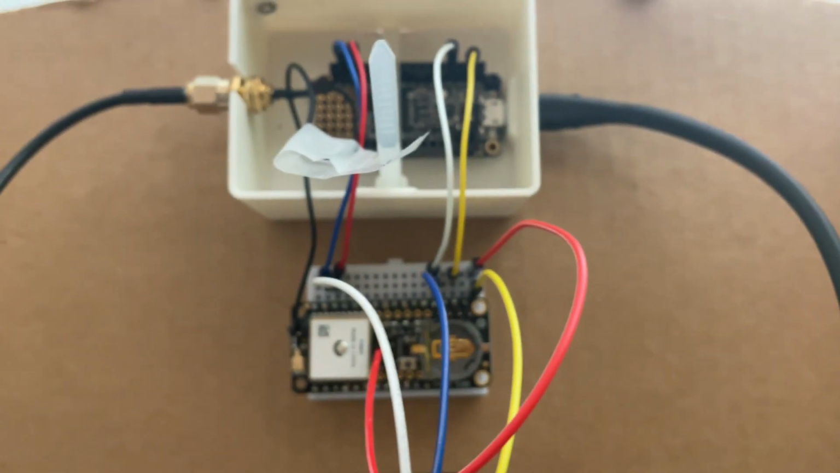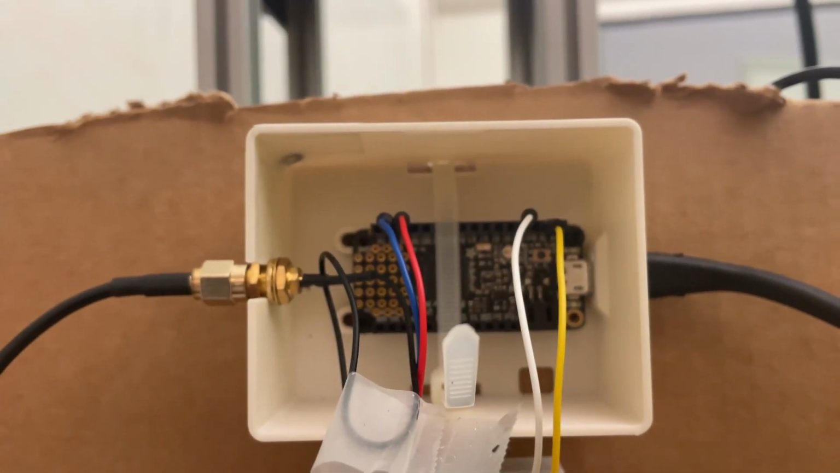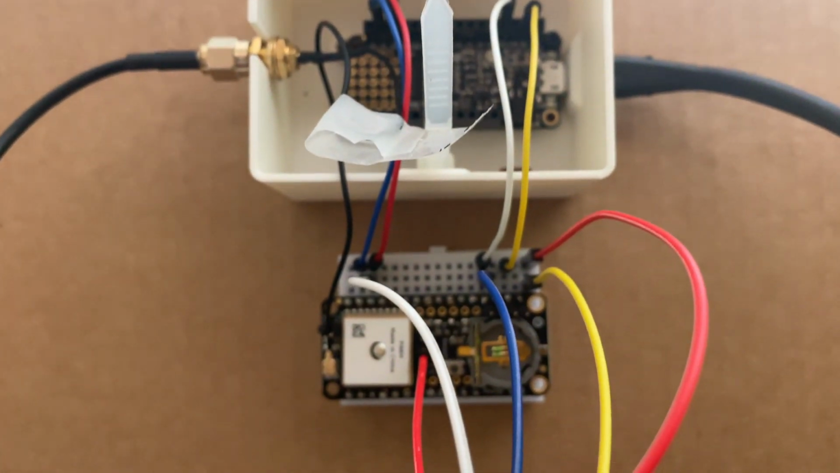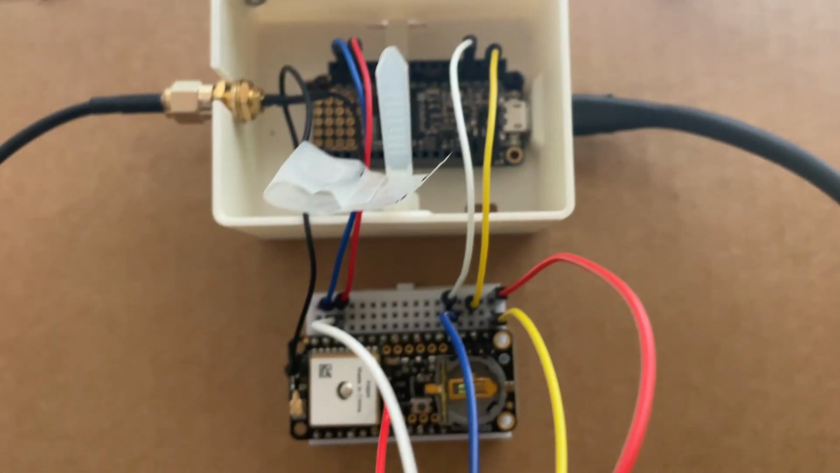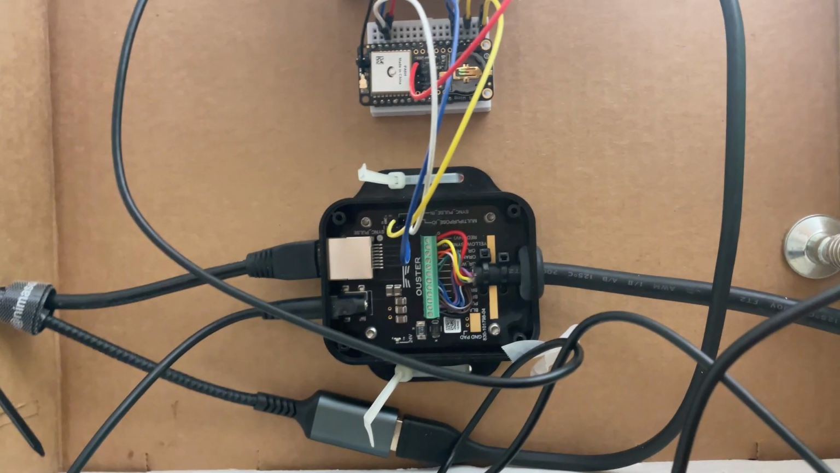So this way I can monitor the microcontroller and the GPS independently from the Ouster, which I think will be helpful, so it's easier for troubleshooting.